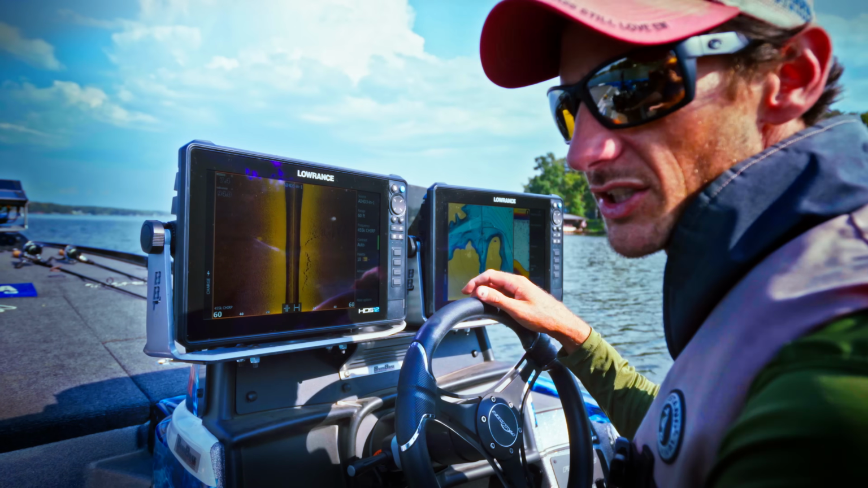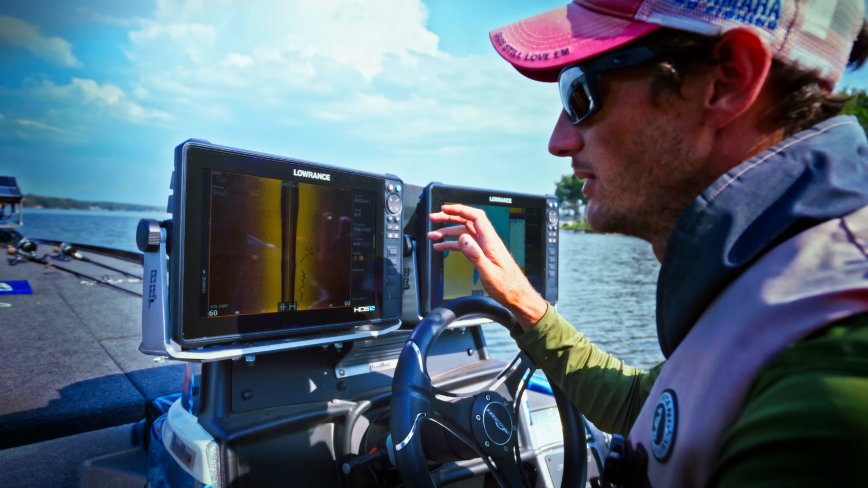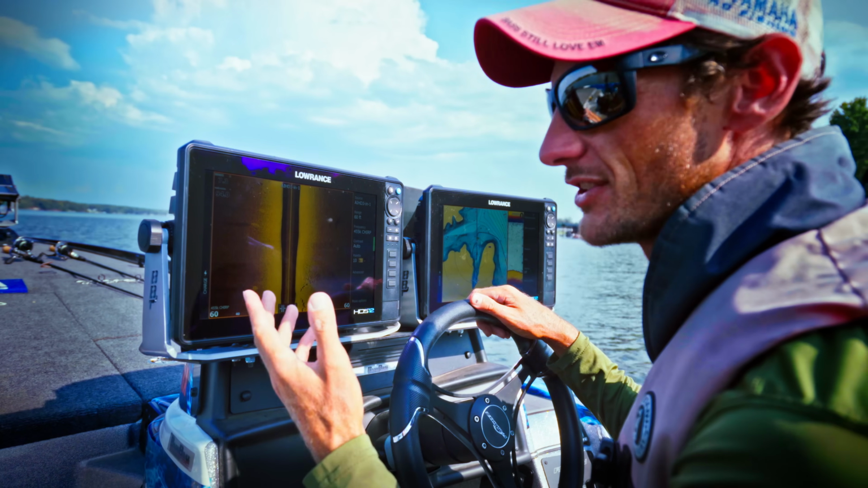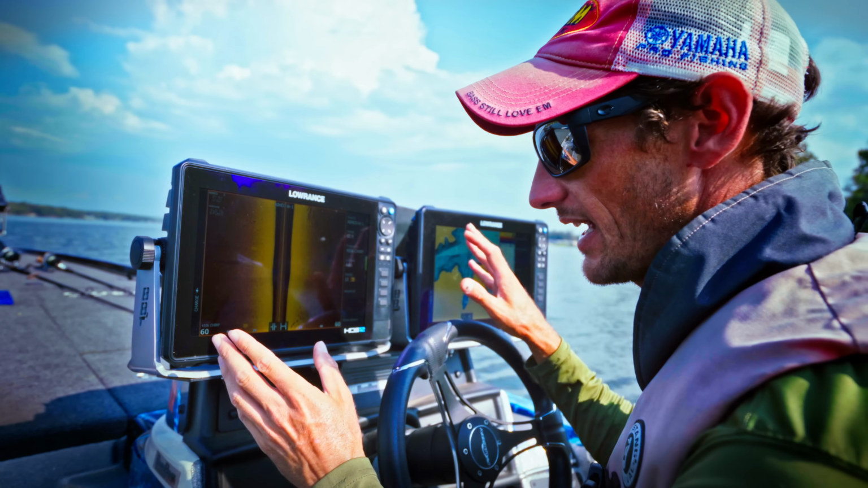When it comes to fishing brush piles, you've got to find the brush piles. That's the key, is finding them. So you have to use your electronics to find them. I graph a lot. I love to graph for offshore fish and brush and things like that. But I've come up with the setup I use.